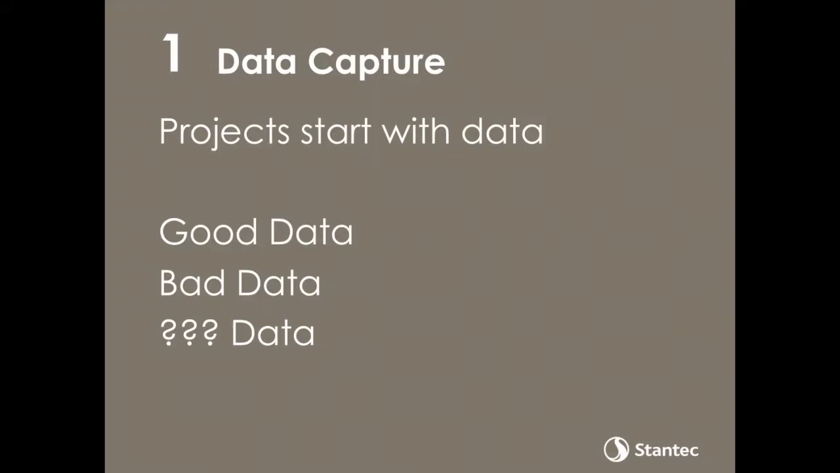So just to start off, the big thing is all projects start with data. This is one of the big things I run into all the time, with my background being as a land surveyor, and surveyors are quite anal about how accurate everything actually needs to be. So we deal with more of the good data, which is very accurate, very spatially referenced data. There's also a lot of bad data that floats around.